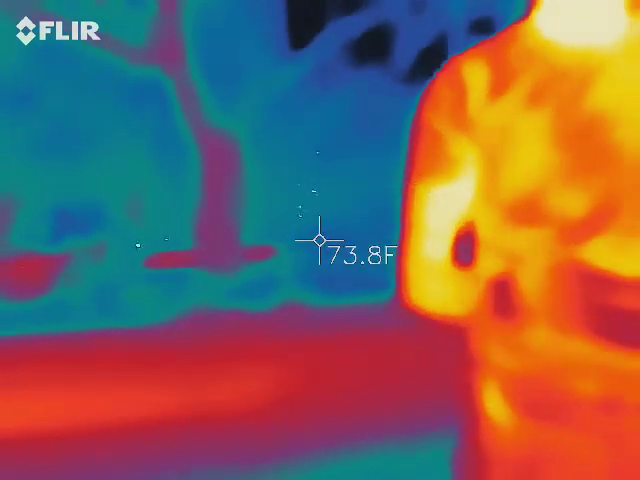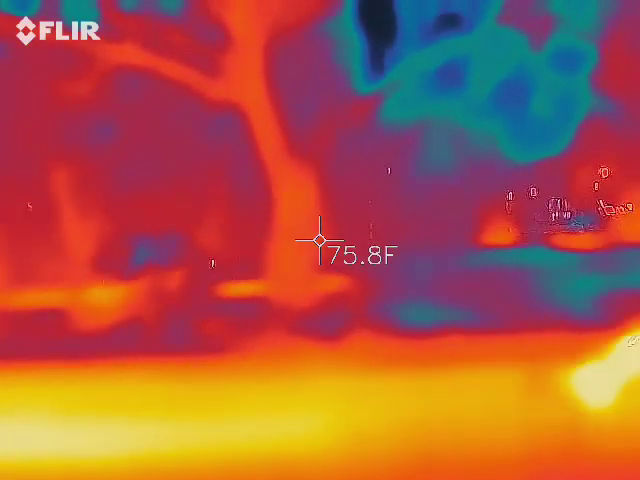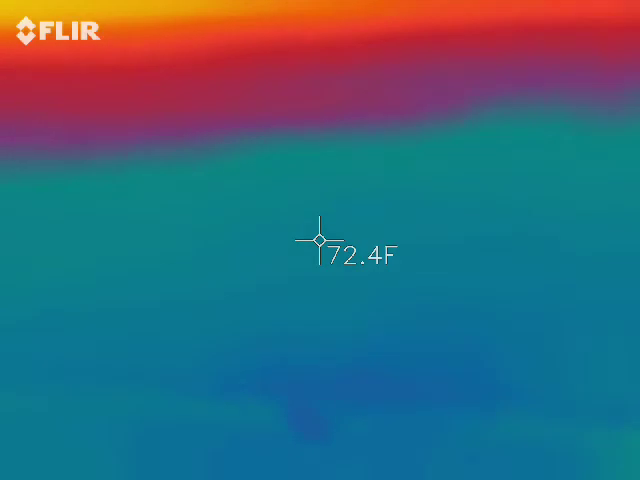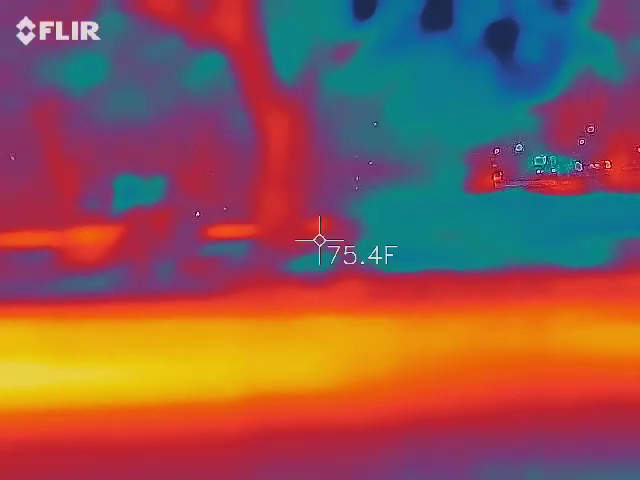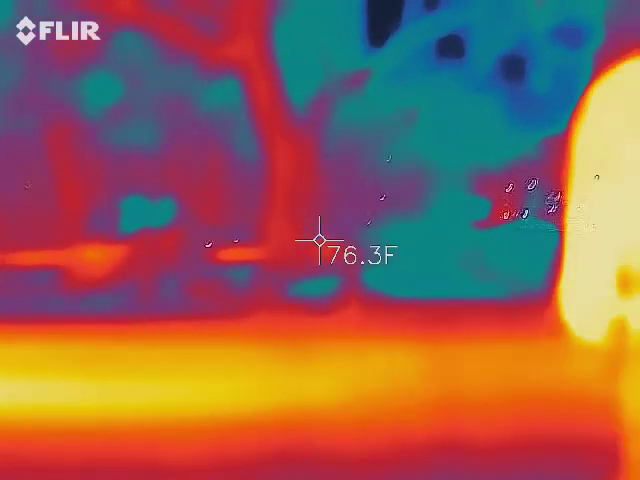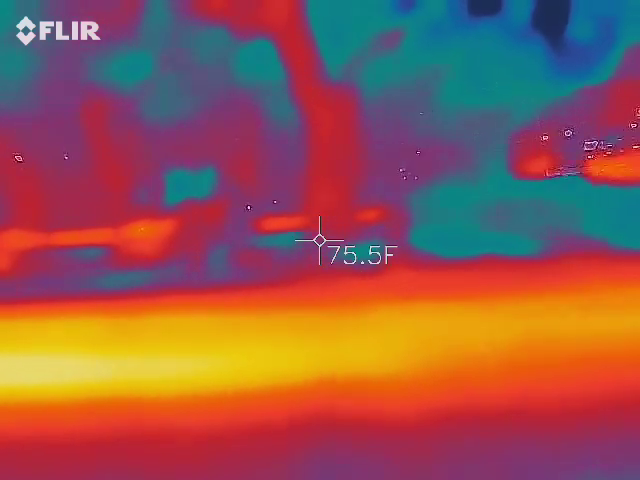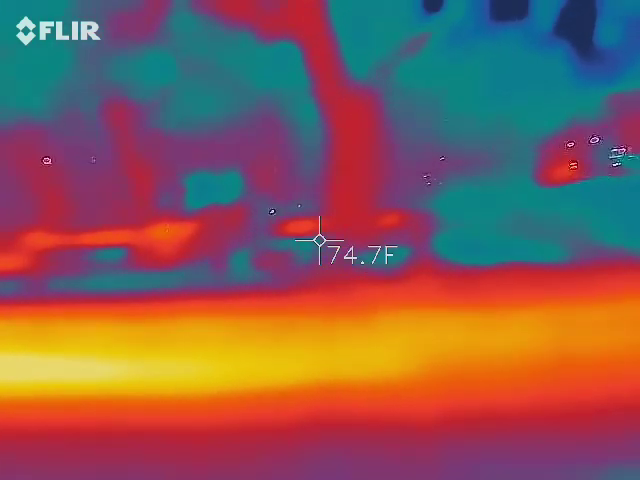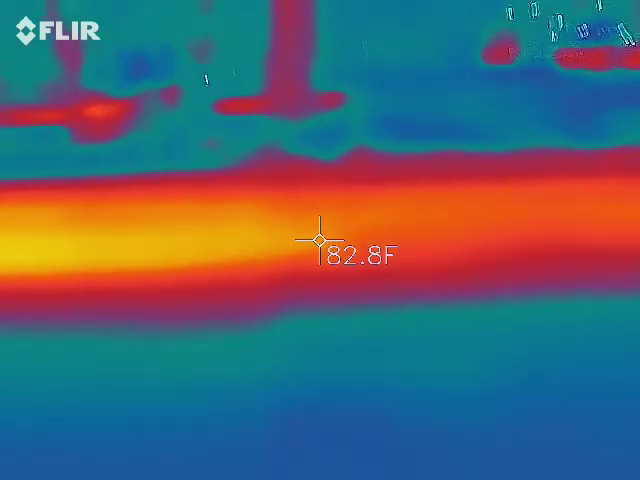Yep. We may also catch thermodynamics in reverse. So what does that mean? So let's say Cindy's just looking at the ground right here, and all of a sudden there's a spot on the ground that heats up within like 5 to 10 degrees in a very short period of time. That means there's a cold spot generating somewhere else. I want you to stay focused on that heat spot because that's still enough proof that there's a cold spot generating quickly. But don't hunt for the cold spot. You're not going to find it. Okay, so it's kind of like a balance. You can't have one without the other.